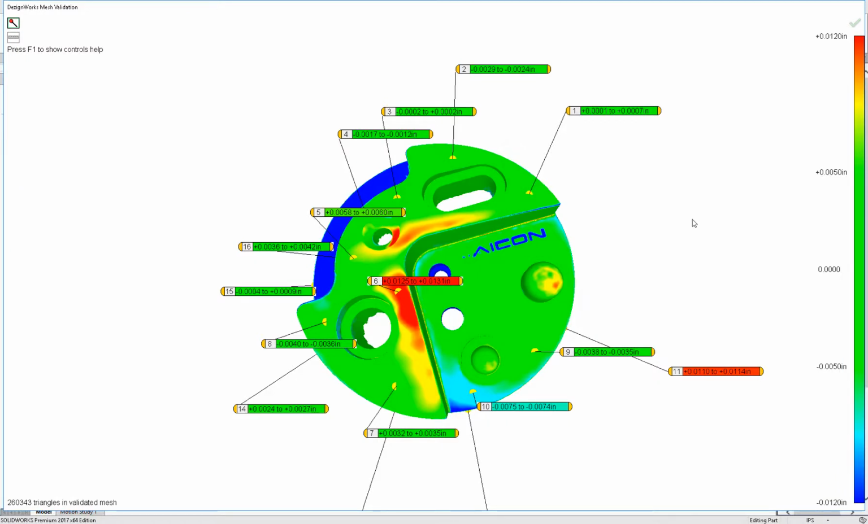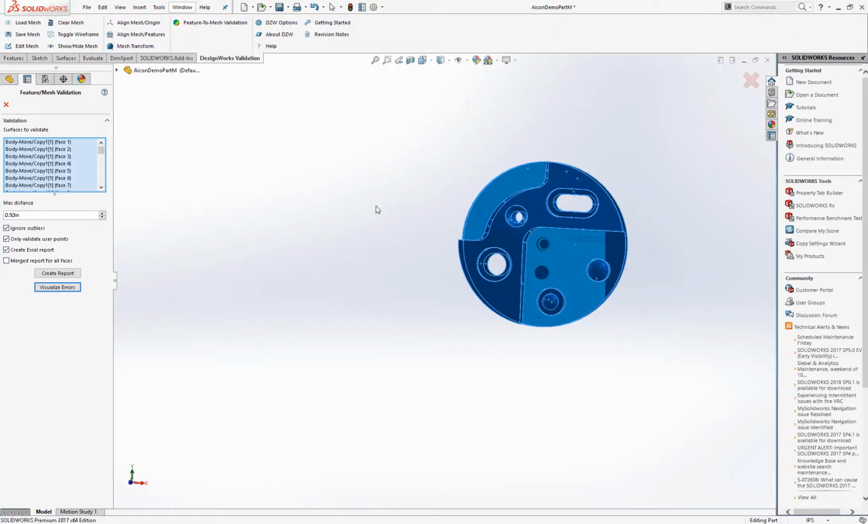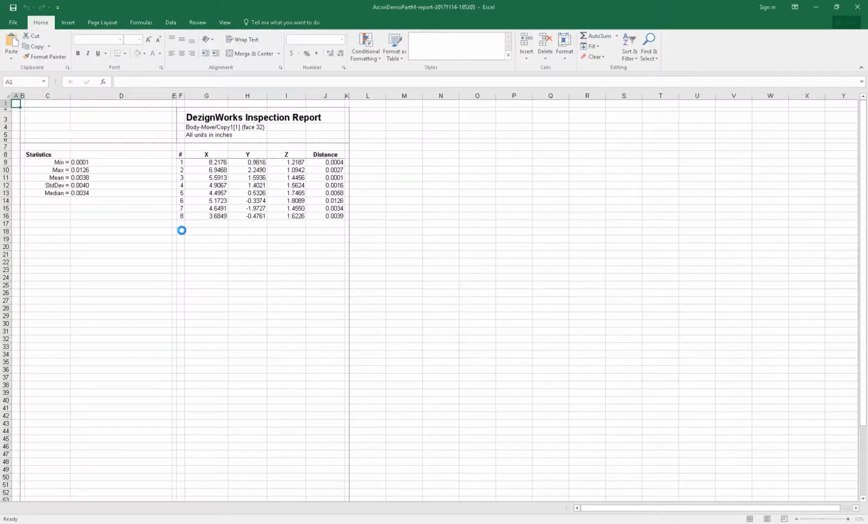So now that we've done the heat map, the mouse over, and the balloons, let's generate a report. You can tell it to actually merge all faces or break it out. We're going to tell it to break it out for all separate pages. So we're going to say create report. You do need Excel for this.